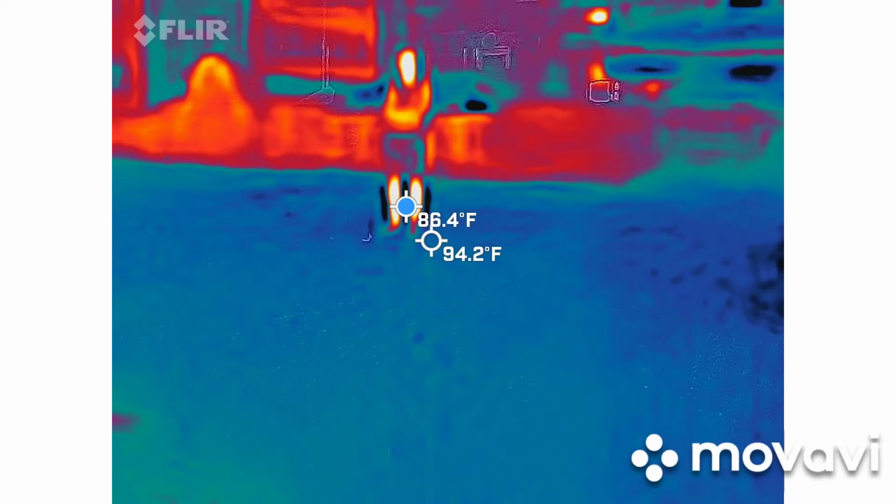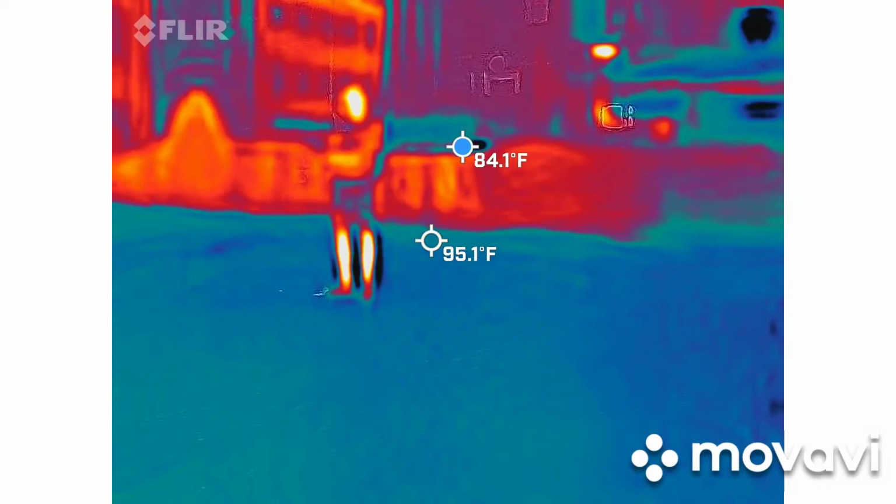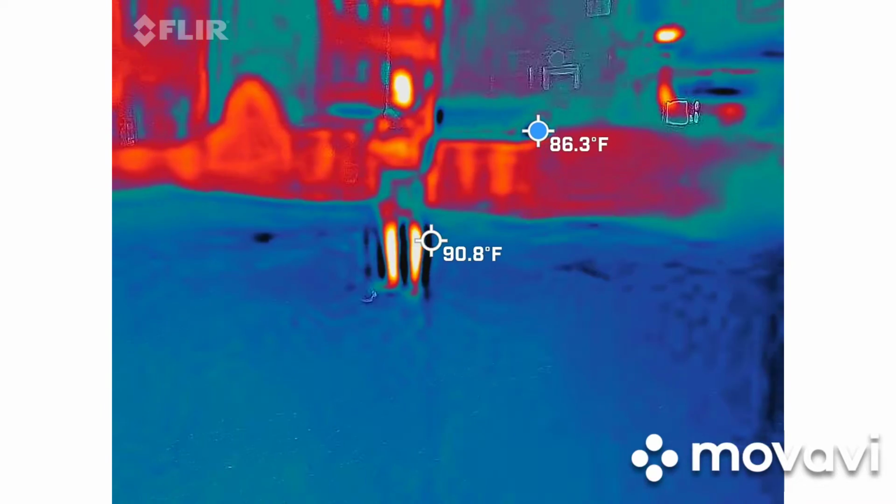Oh, that? Yeah. There's somebody peeping over there. That's a dumpster over there. Is it? It's just supposed to be blue. All right, you're good. I don't know. Yeah, it hasn't moved at all.